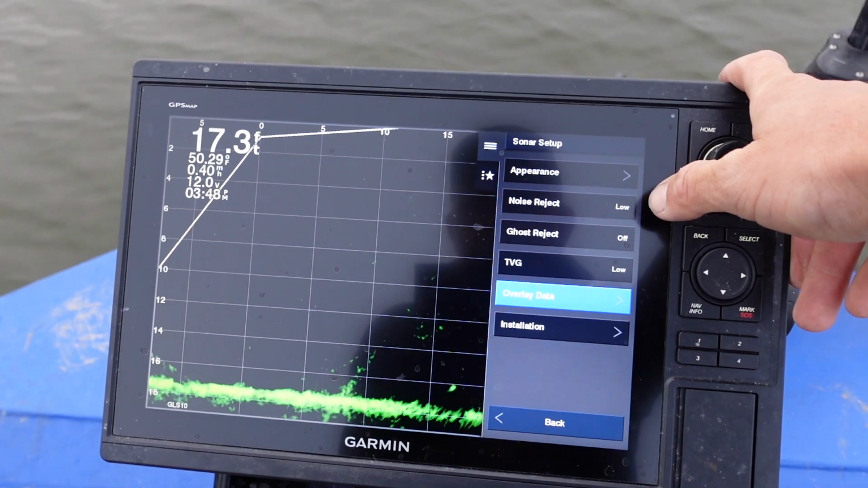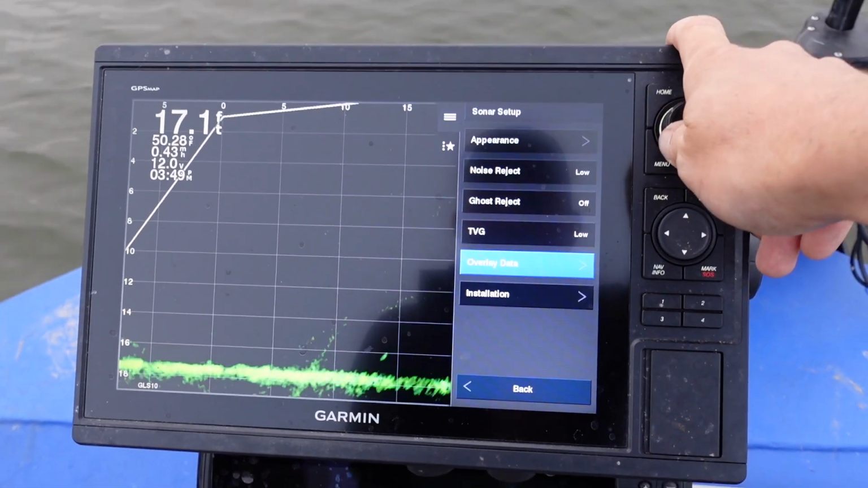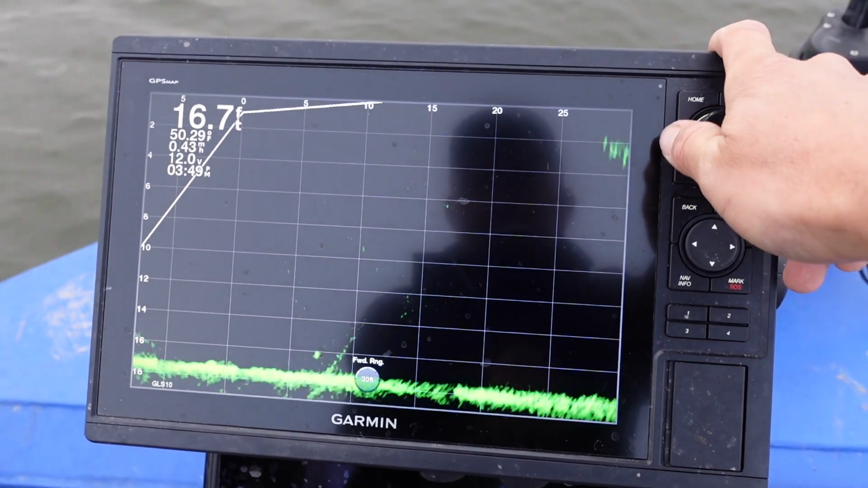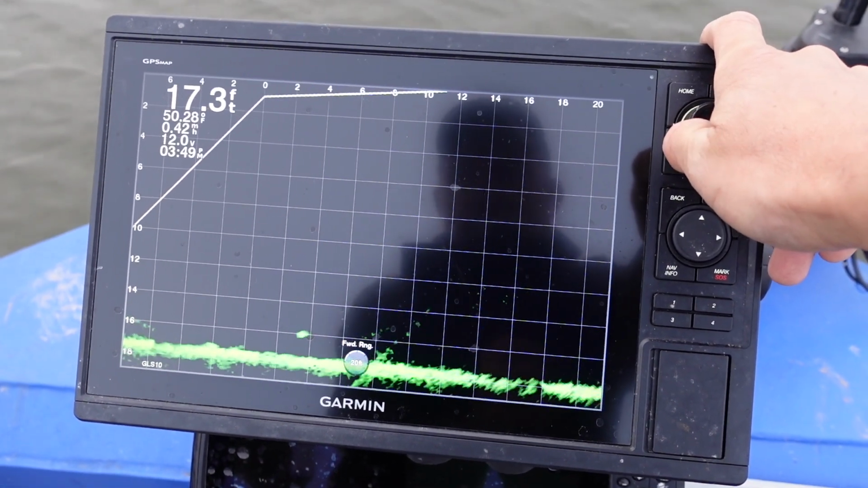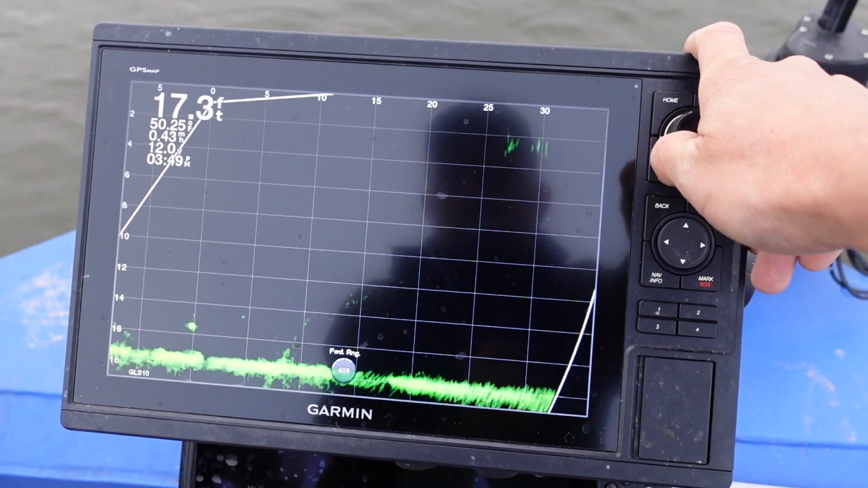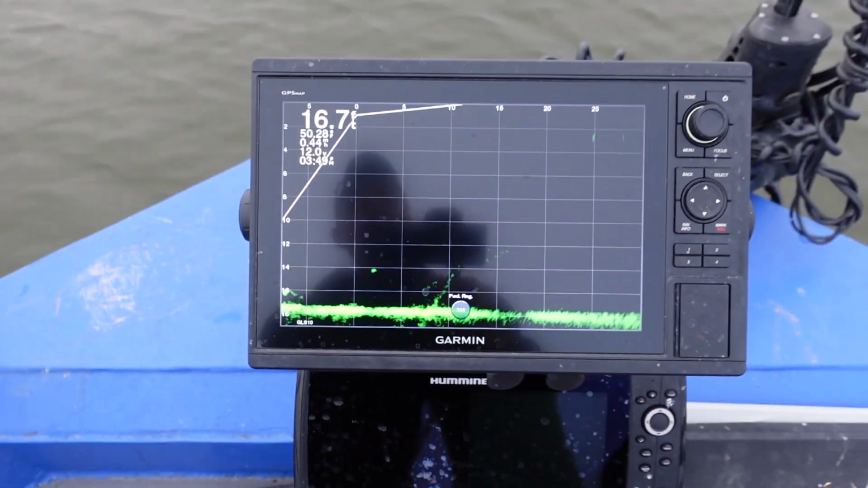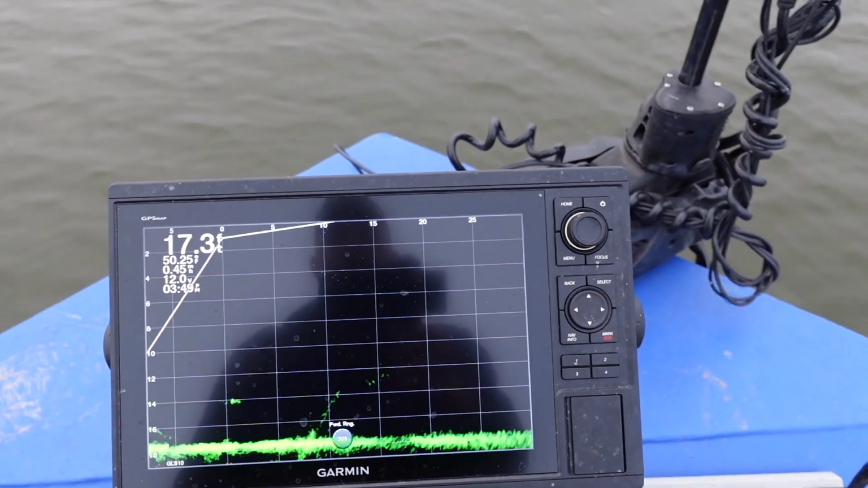And then you can set your data overlay to whatever. That is about it, guys. You can see we're in 16 feet of water here. I can adjust this just with this knob. Those are the basic settings that I use for my Livescope.